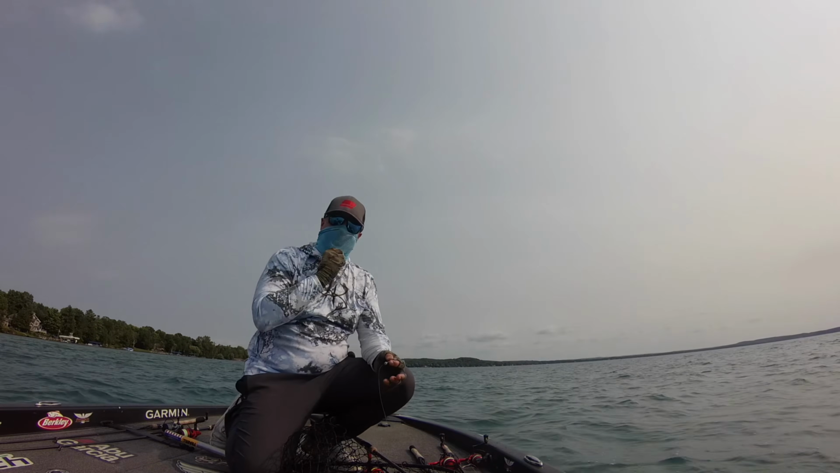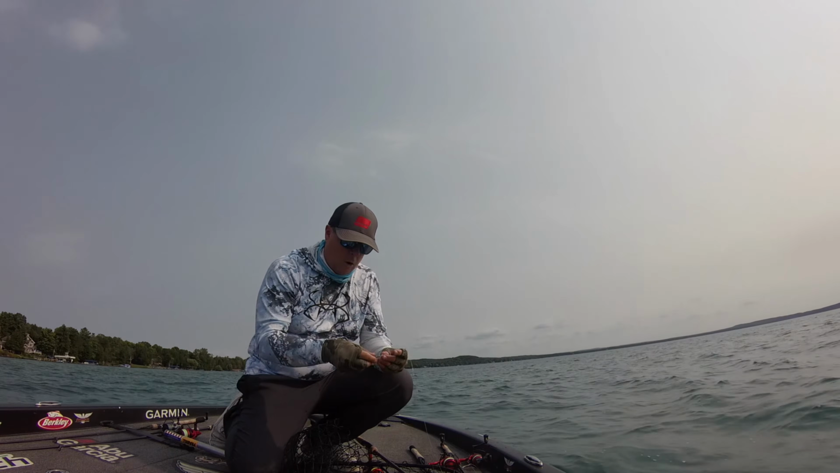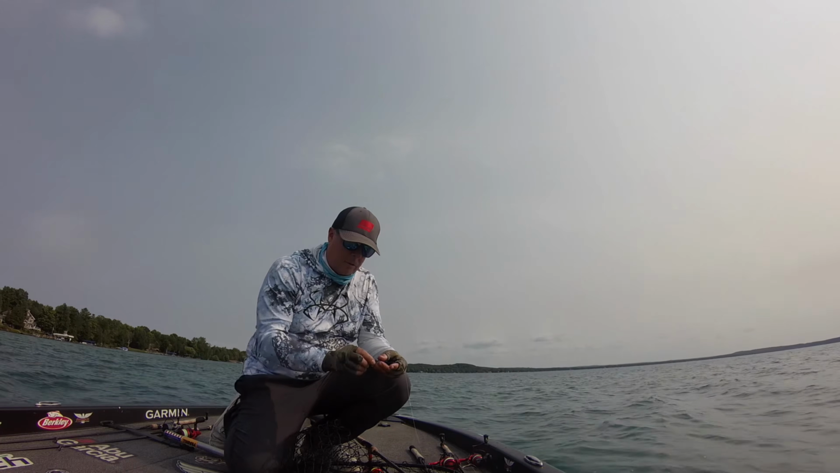Man, that's not the biggest of the day, but that one I threw in there as a grass patch, and the whole patch came alive. It was a race to come up and eat.